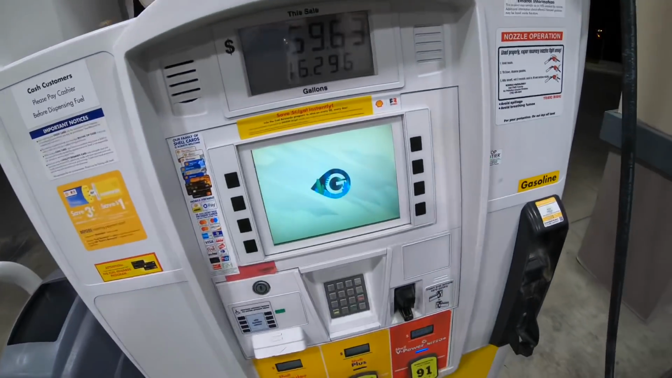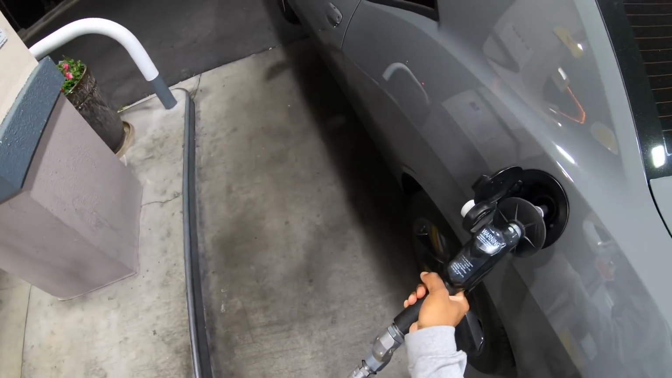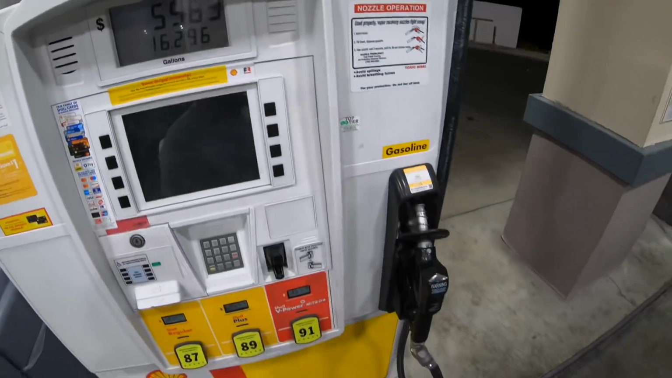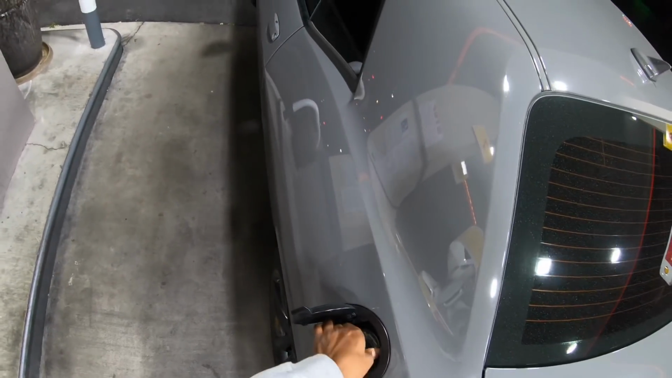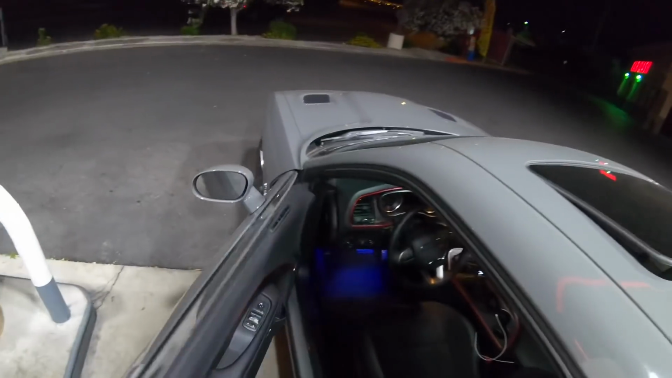So you see 59, 63, 16 gallons. Shit. Oh, fuck.